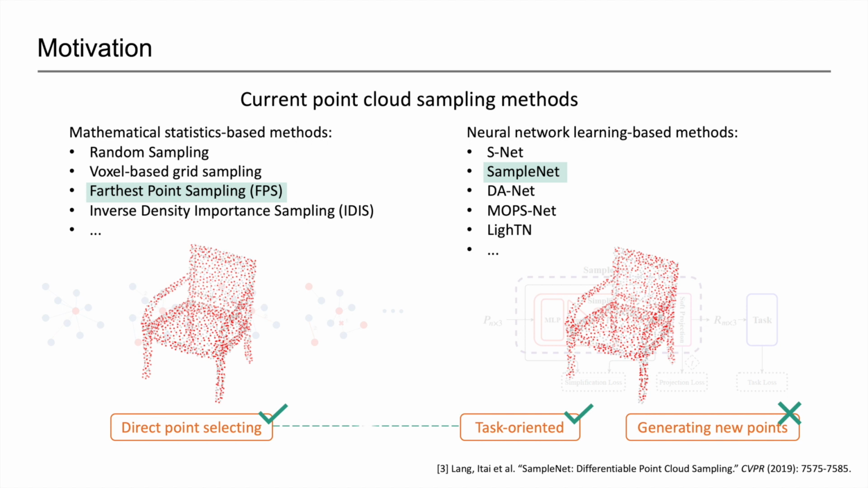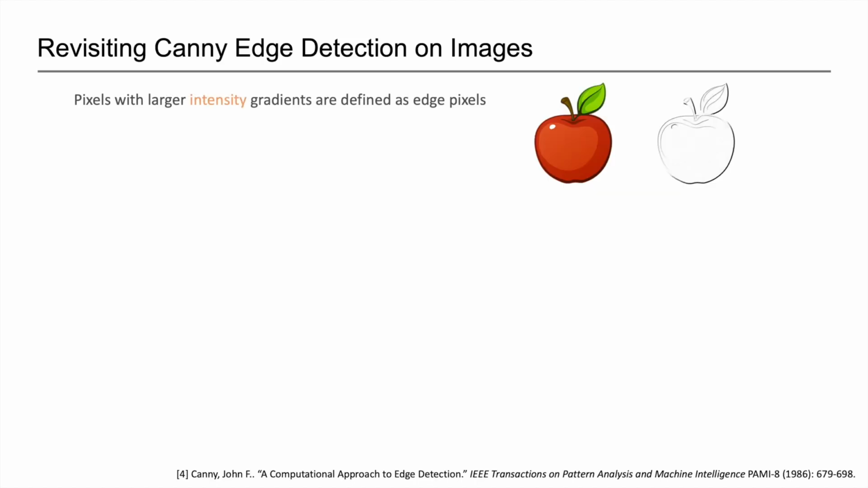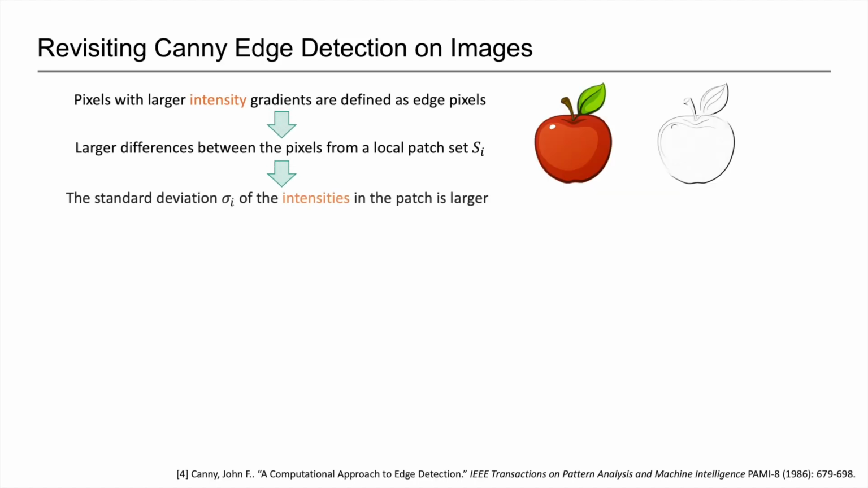In this paper, we propose a novel method to sample edge points of the input point clouds. It combines both neural network task-oriented learning and mathematical statistics-based direct point selecting. Our method is inspired by the famous Canny edge detection algorithm for 2D images. The key to Canny edge detection is to determine the edge pixels with the help of their intensity gradients.